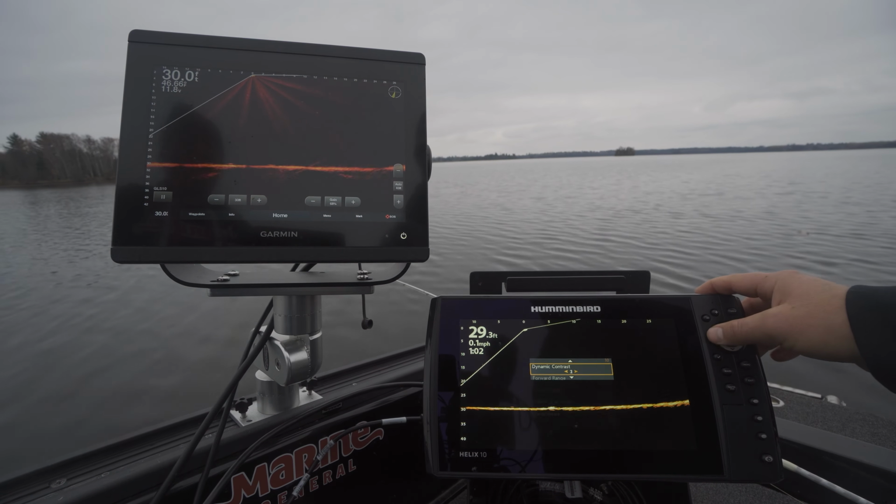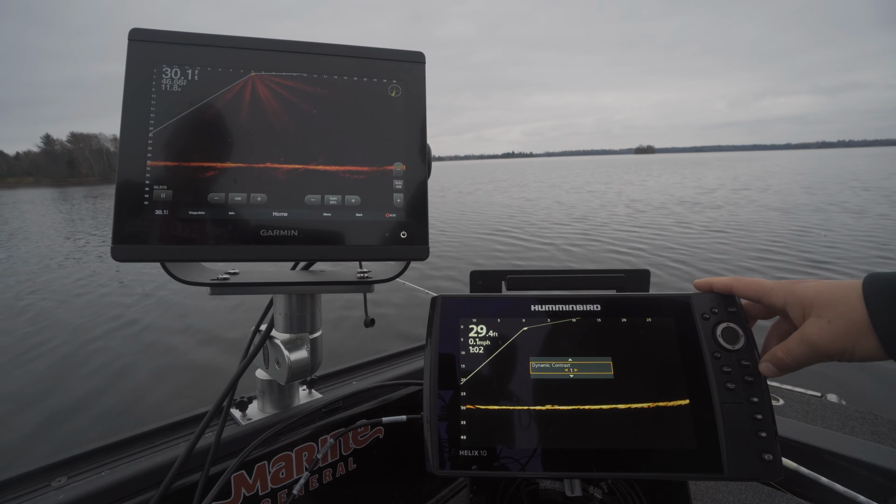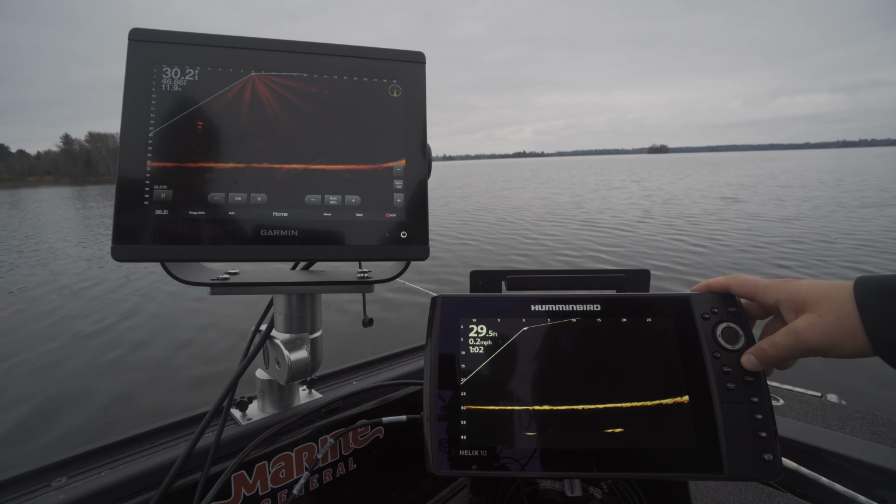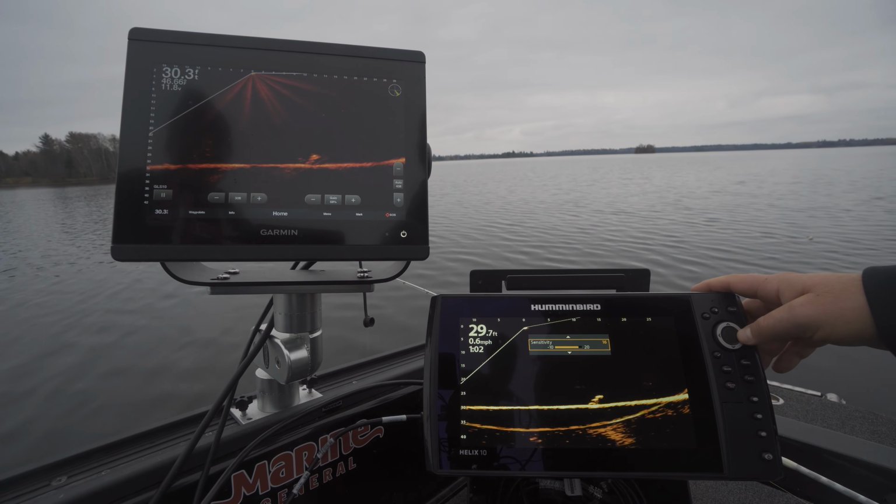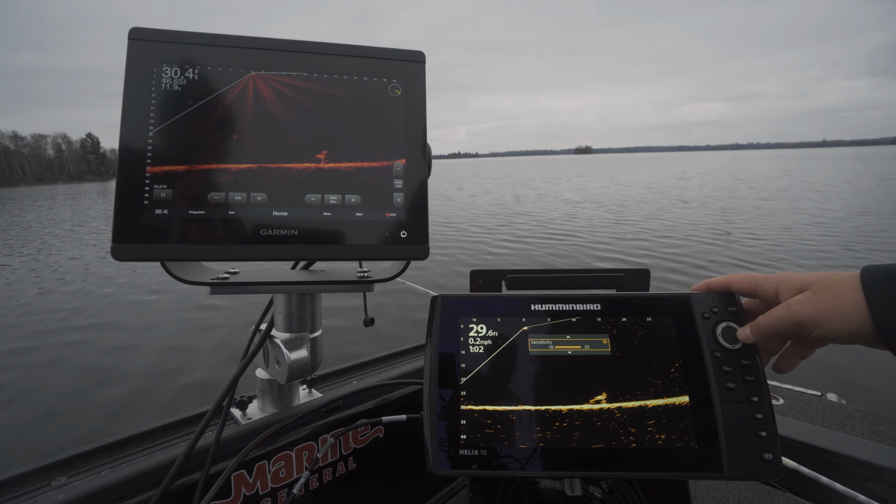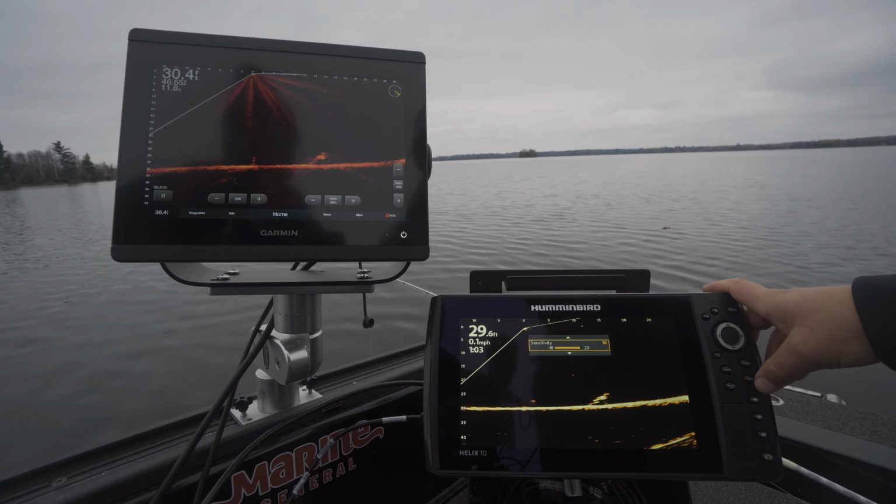So we're going to try to see if we can get more information, because obviously these springs look solid, or they look like bubbles coming up, and I'm just not seeing that with the Mega Live. Yeah, let's crank the sensitivity way up and go up to 18.